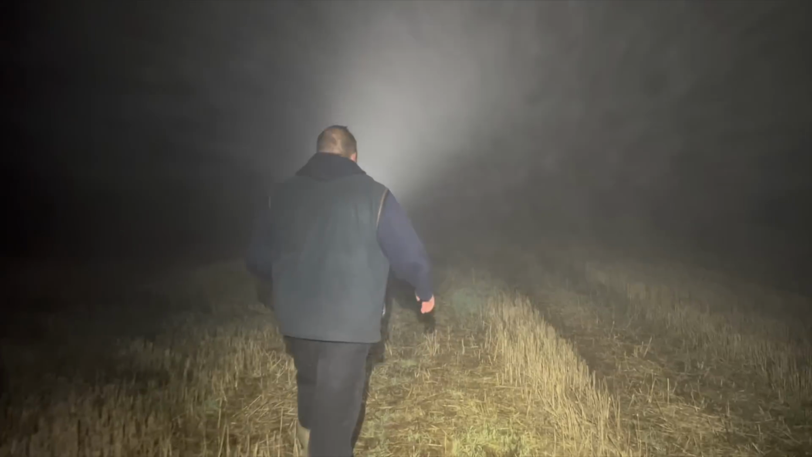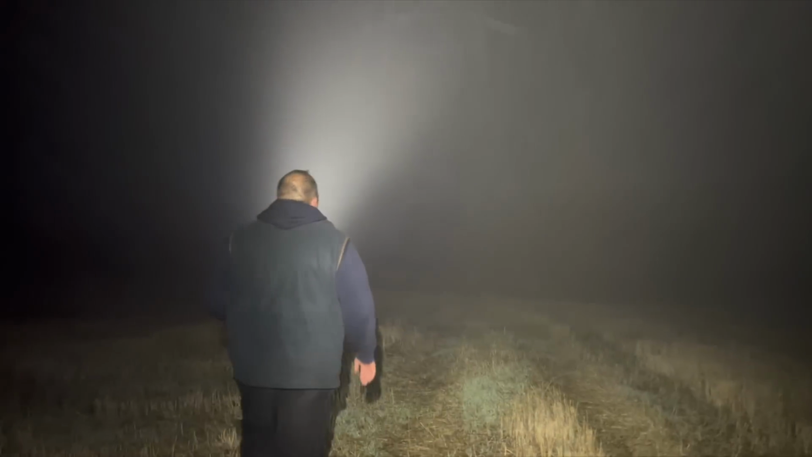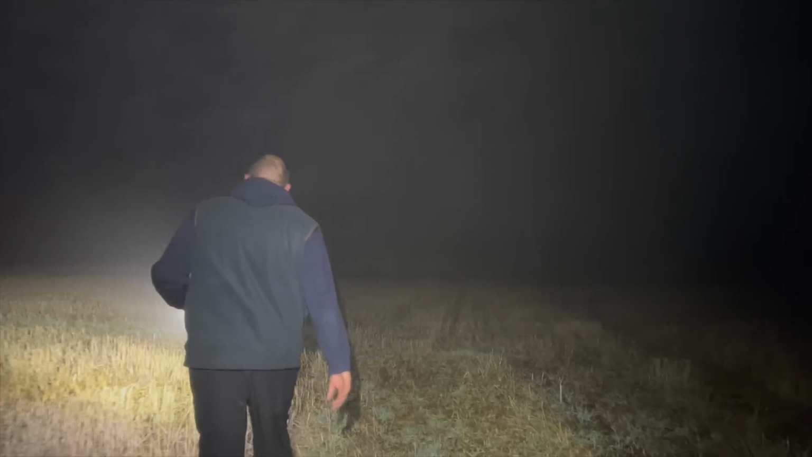Look at this fog. No, it looks like the Starship Enterprise going through the stars there. Bloody warp speed or something.